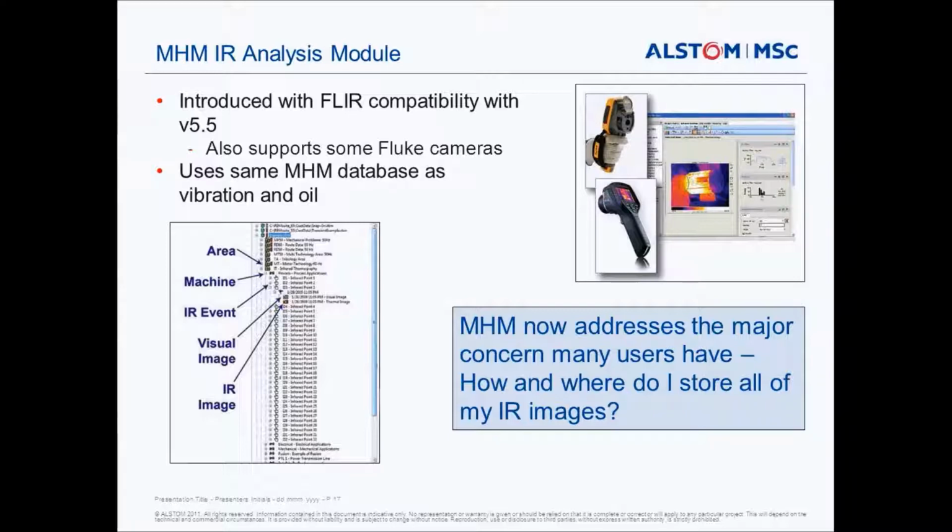And Bret, if I'm right, if customers already have, say, a network copy of Machinery Health Manager, they could just buy an MHM infrared seat, is that correct? They could just add a seat onto that, okay. Yeah, or they could add a standalone copy onto their software as well.